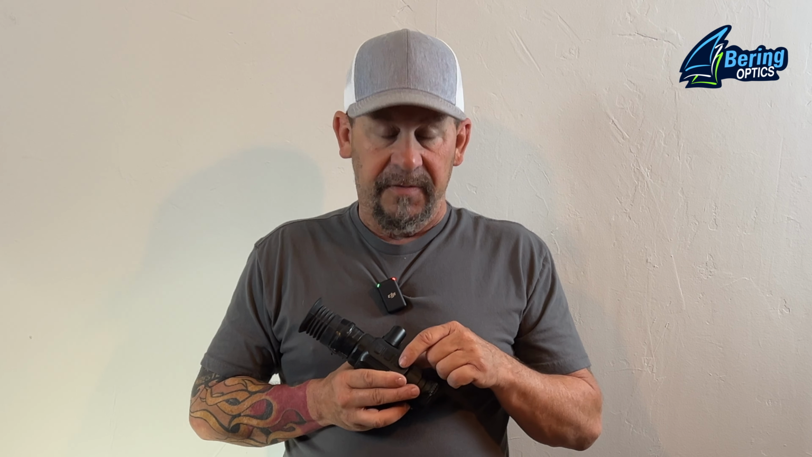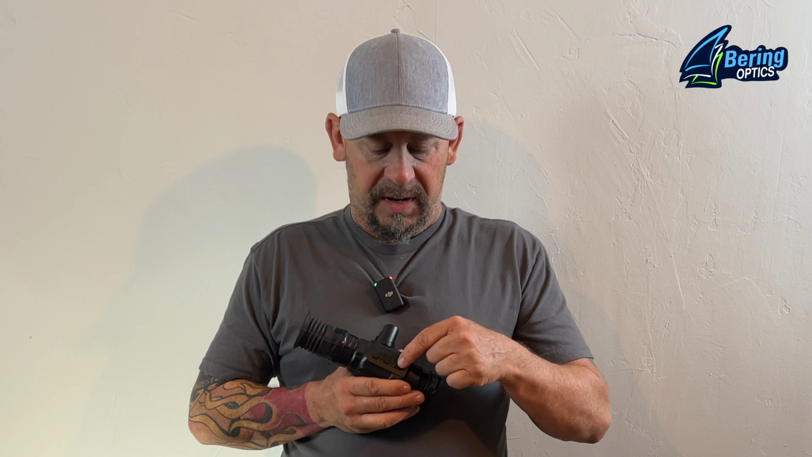All the settings that you previously have put into this will stay every time you turn it on and turn it off. If you want to put it into sleep mode to conserve battery, you just give it a quick bump, boom, it's off, another quick bump and it goes back on.